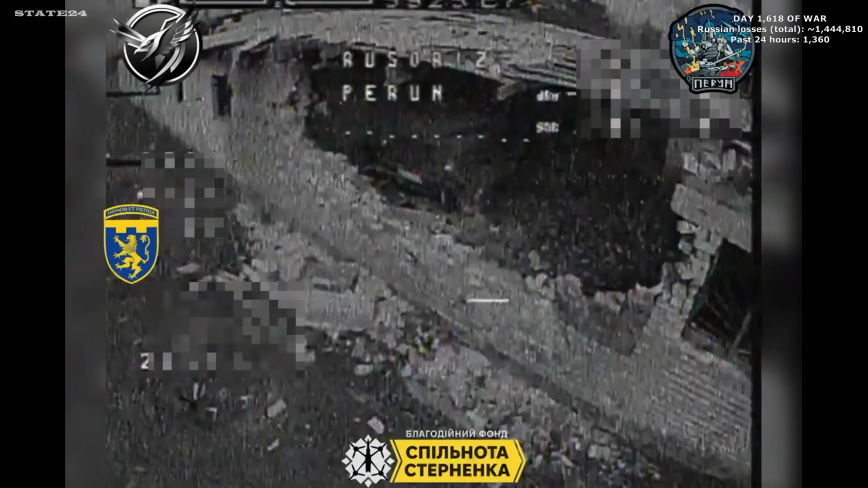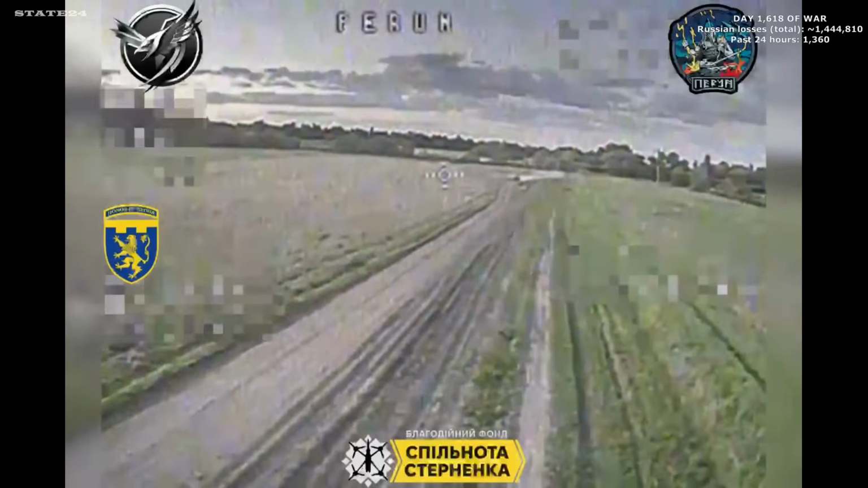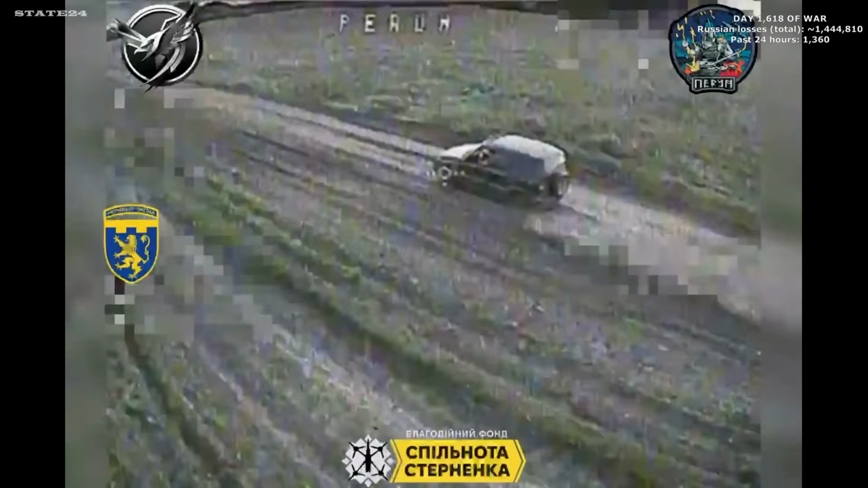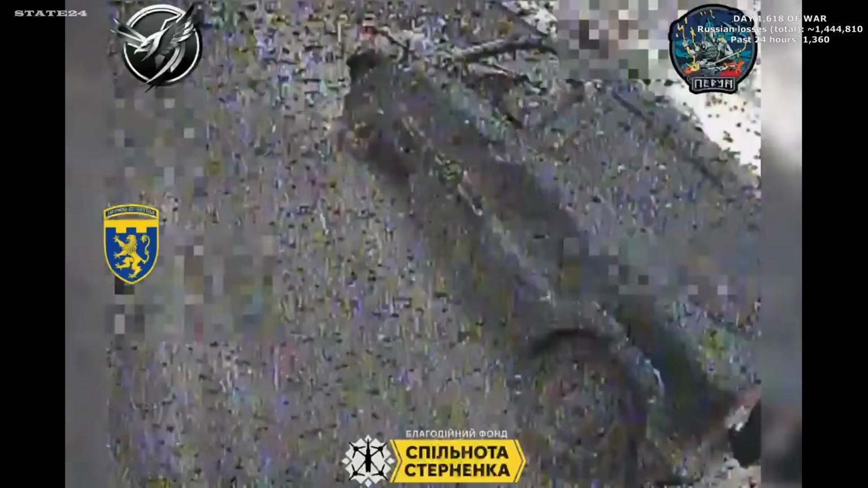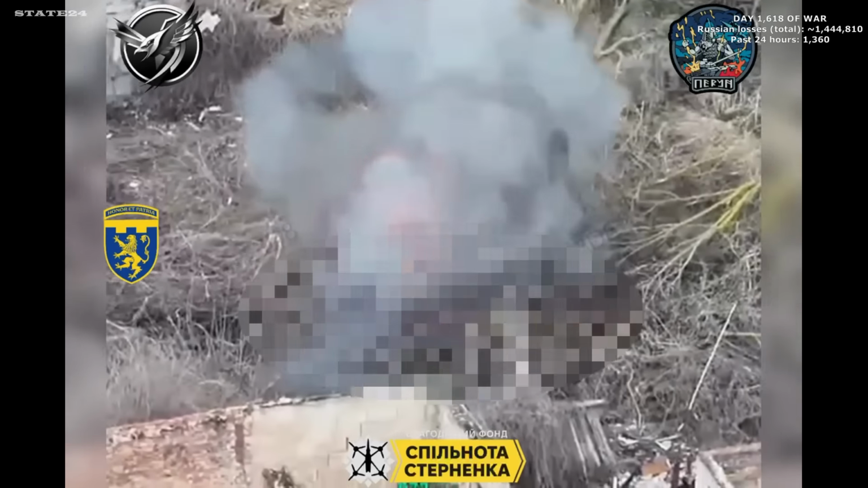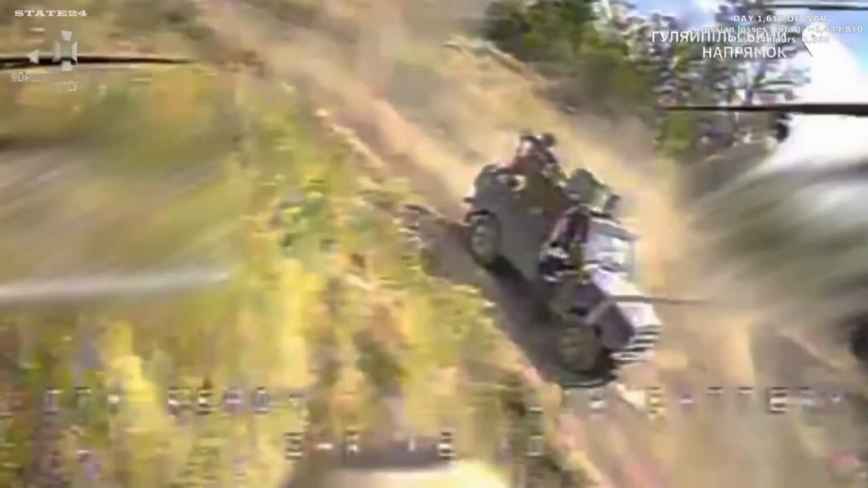As of today, July 30th, day 1618 of this war. Russia's total combat losses are approaching the 1.5 million mark, with 1,360 more in the last 24 hours. Last night, Russia launched over 70 ballistic missiles and 280 drones across Ukraine. Damage reported in Kyiv, Lviv, Dnipropetrovsk, and multiple other regions. A Russian cruise missile reportedly entered Polish airspace.